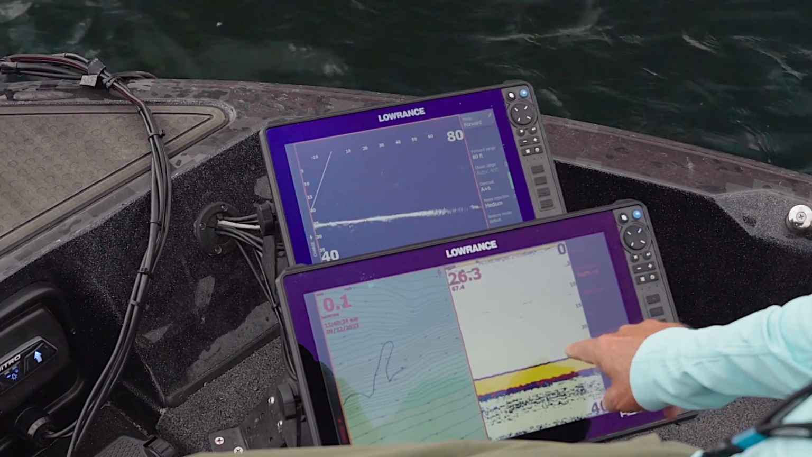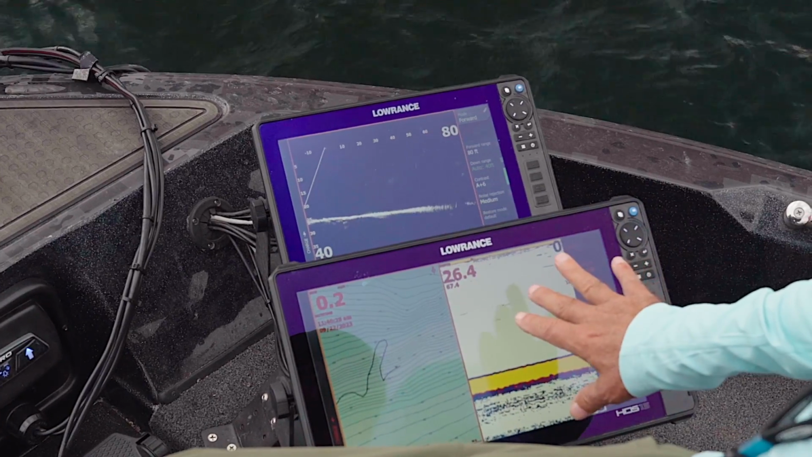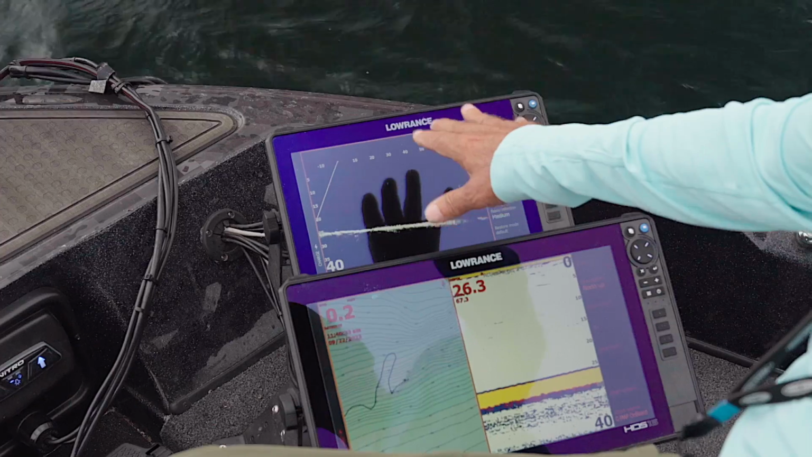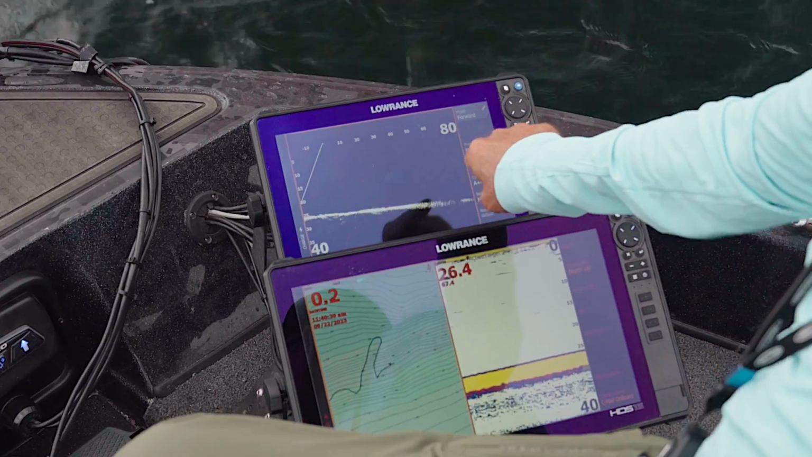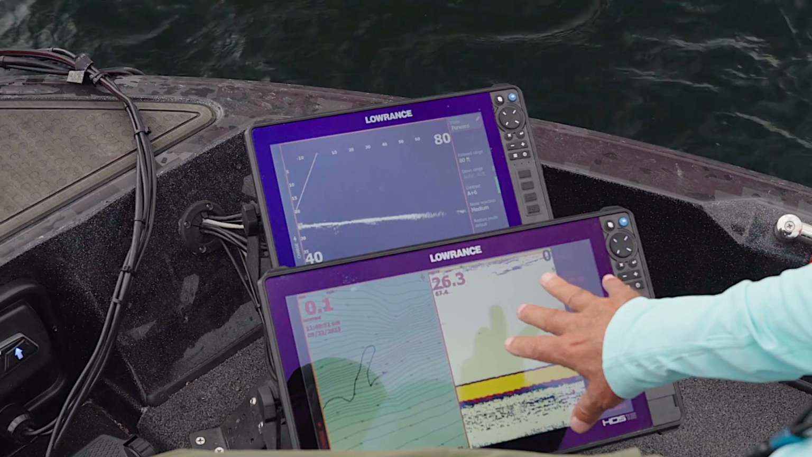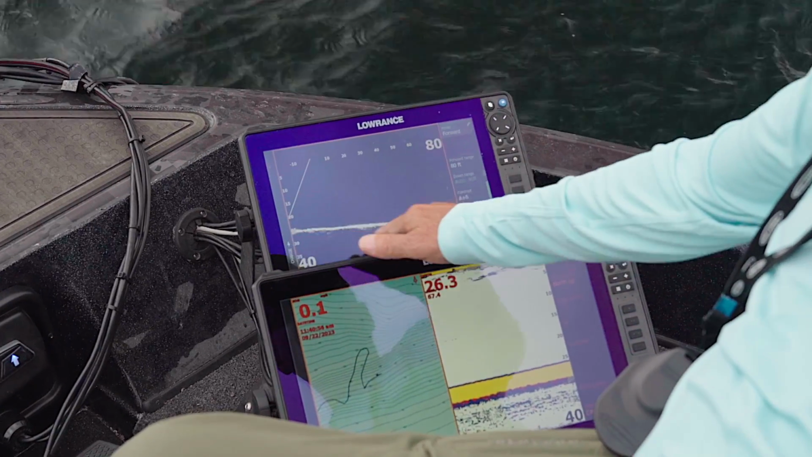On the right side, I use 2D sonar, but I hook it up a little bit different. I hook my 2D sonar to the same active target sonar that's on my trolling motor. So the active target sonar can shoot 2D, and it'll give you the same traditional picture that you're used to seeing, and it'll do it without interference. So those are the 3 pictures that I like to use while I'm fishing.